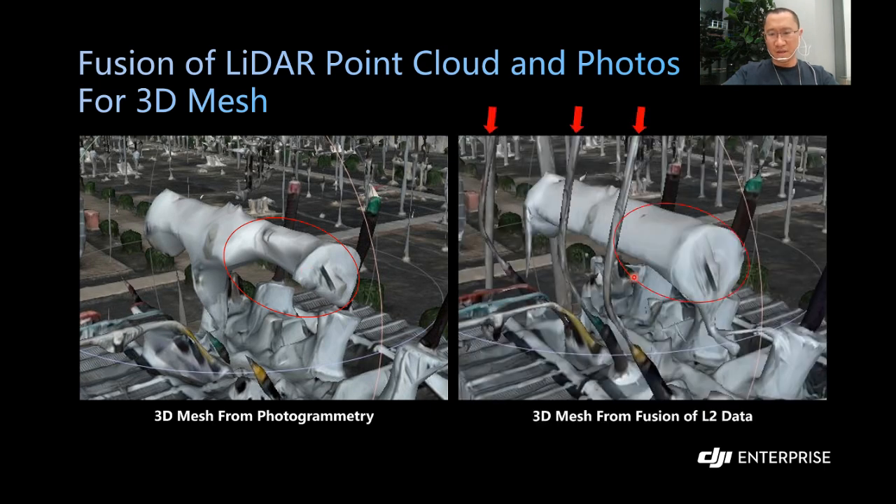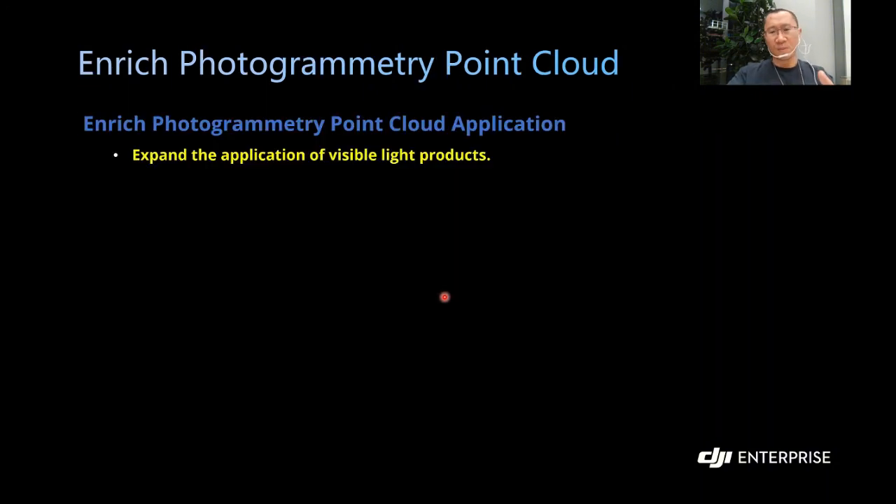And in the fusion function, it has good shaping and good looking. And I don't know whether you have noticed that these three power lines have been totally missing in the photogrammetry workflow. So if you have very complicated scenarios and you want very detailed targets, then the fusion function is really useful.